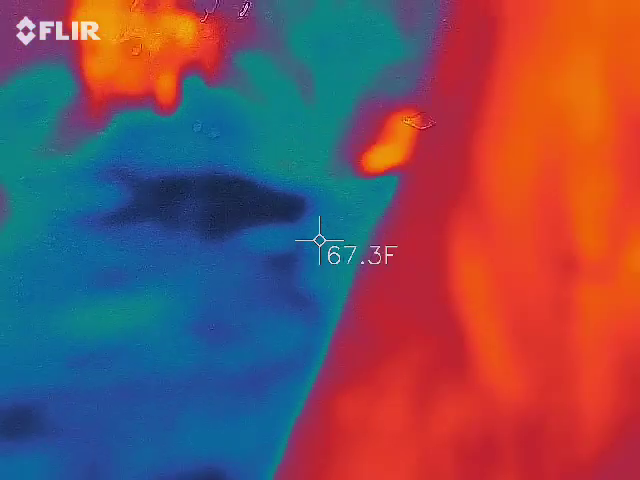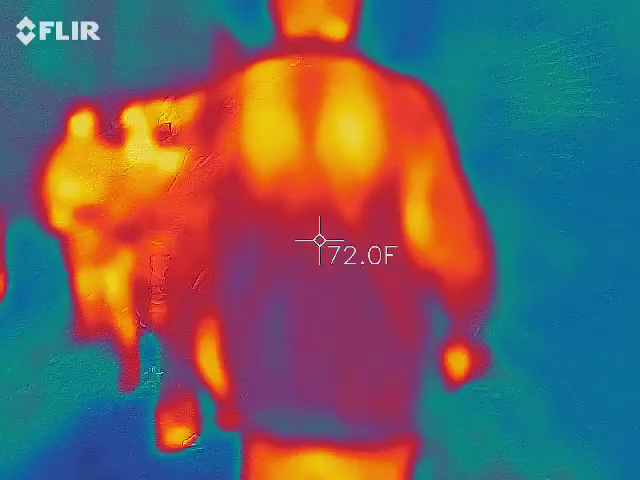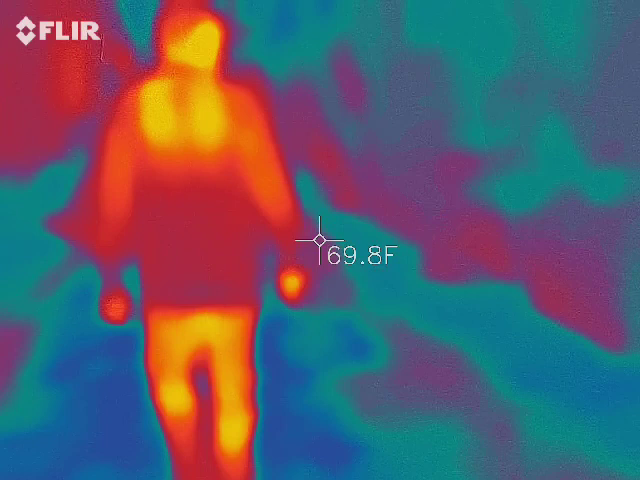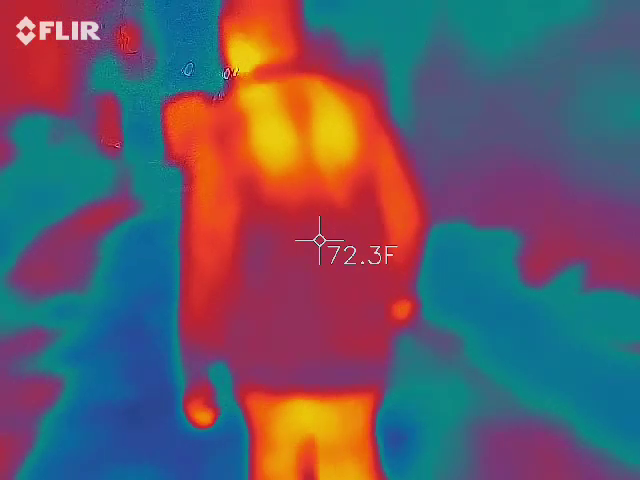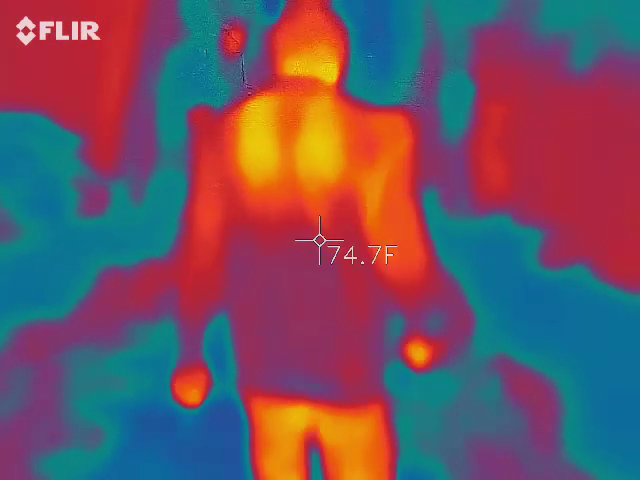How hard are we? 67. Congratulations. Shoulder blades are pretty warm. Use a little more heat in the legs. Well, it says my jeans should be a little tighter.